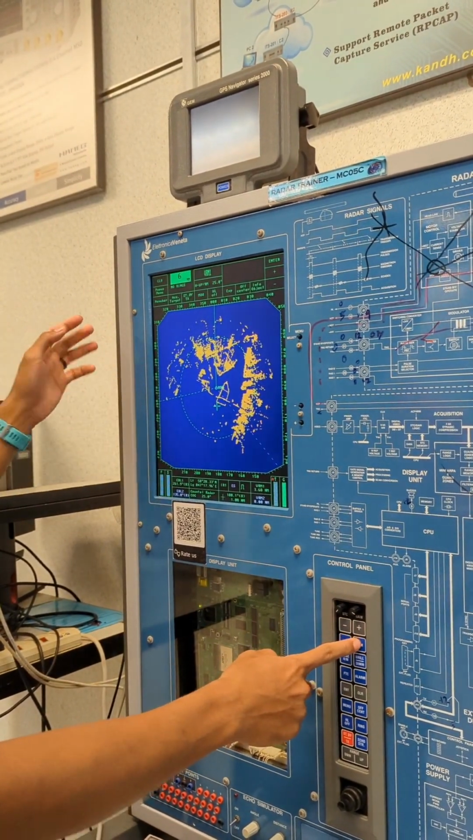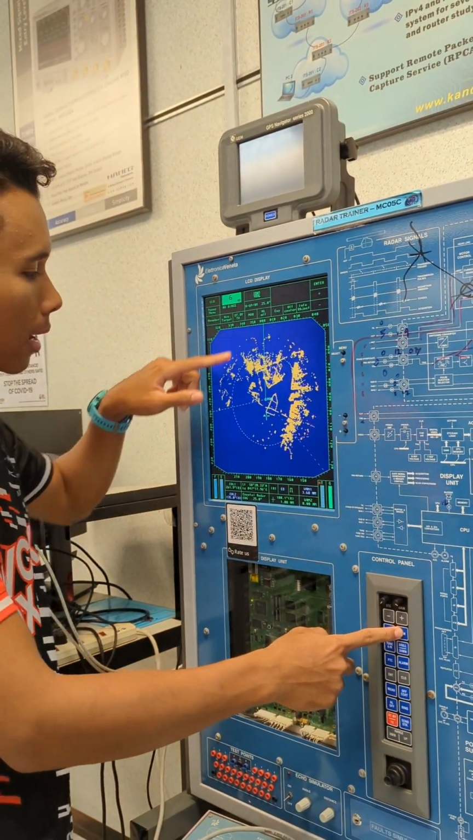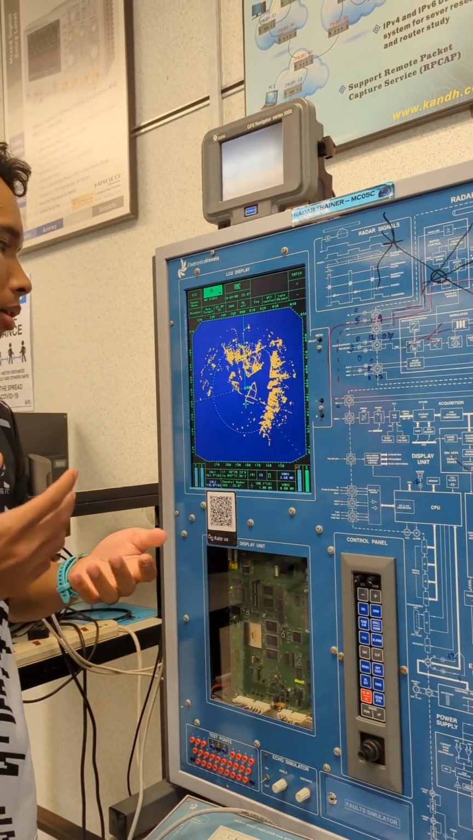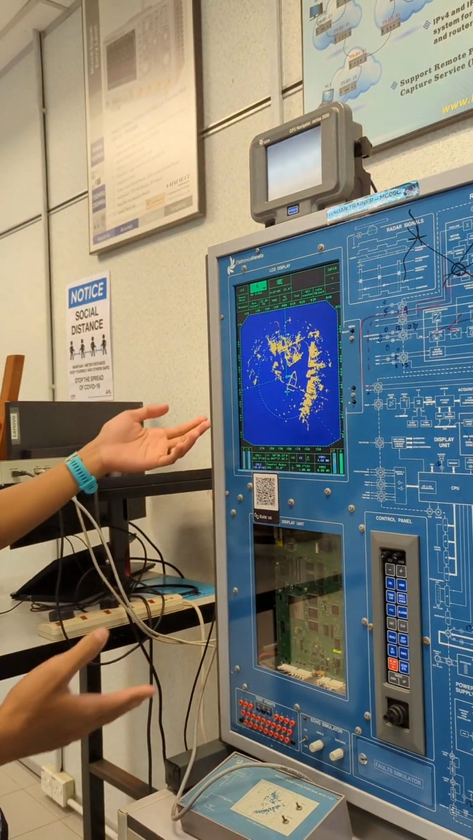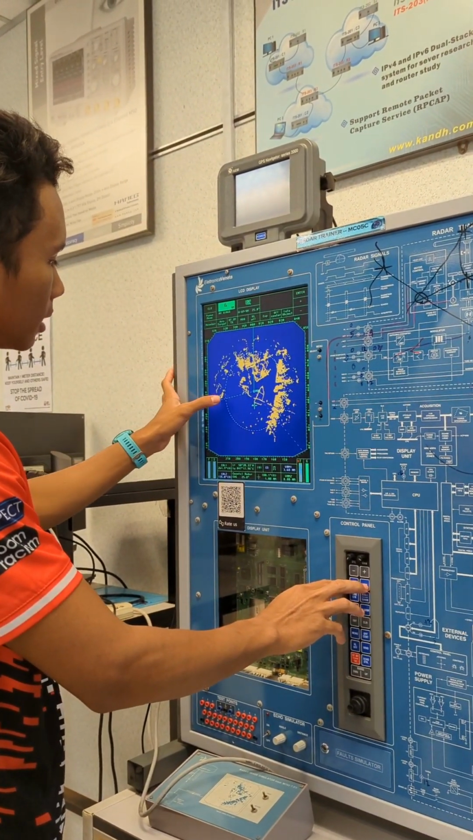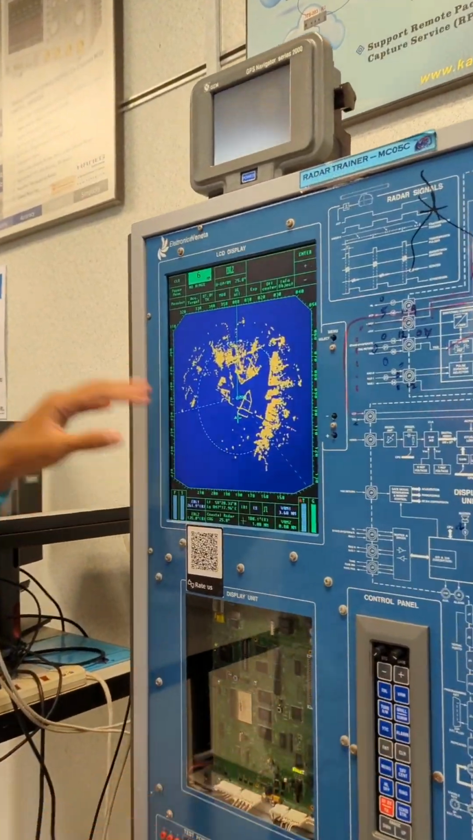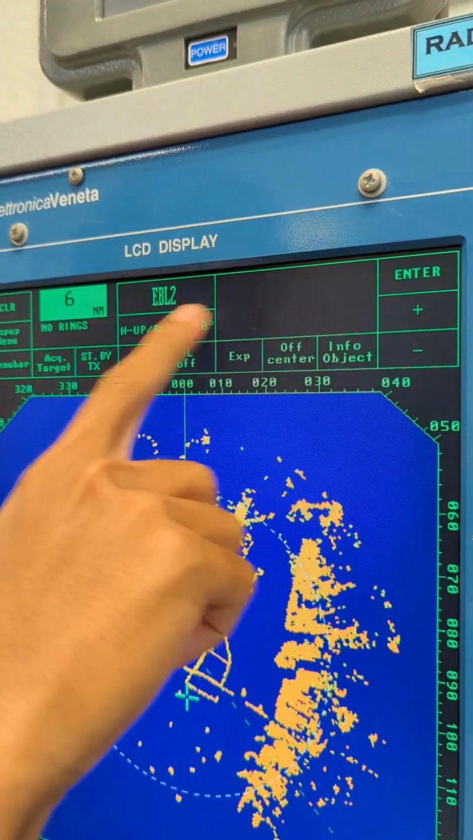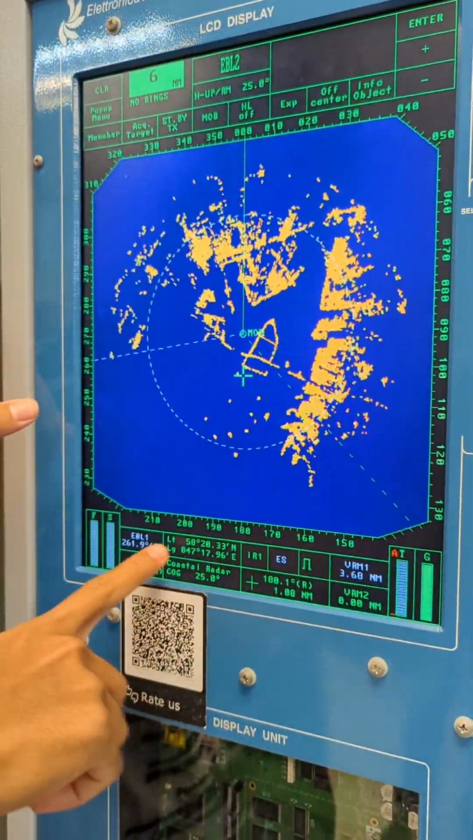Also, we can set the VRM2, and it will also give the same kind of data in the LCD display. And by using EBL and VRM at the intersection point, we will get that kind of specific data at the display right here, up there, and also downwards.